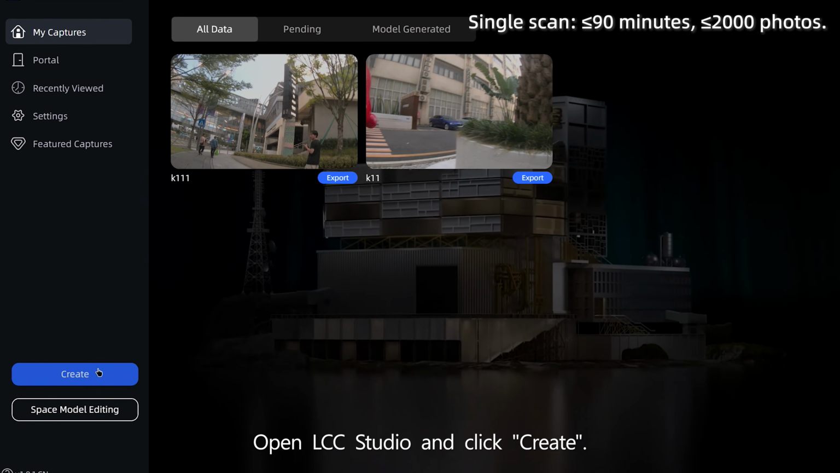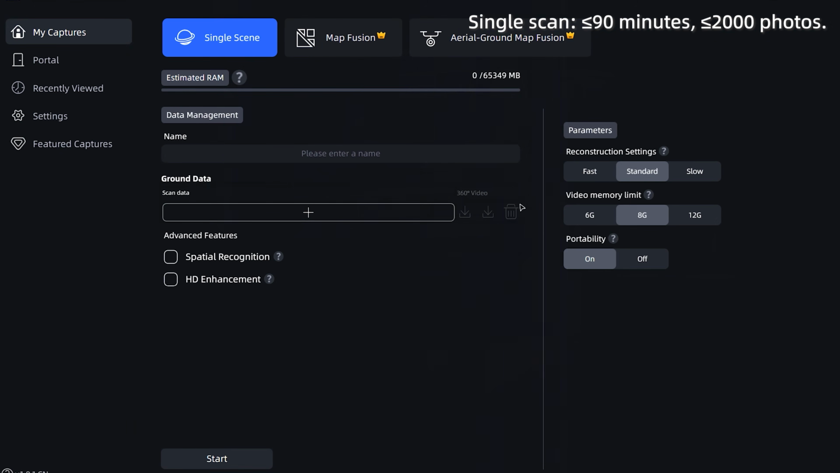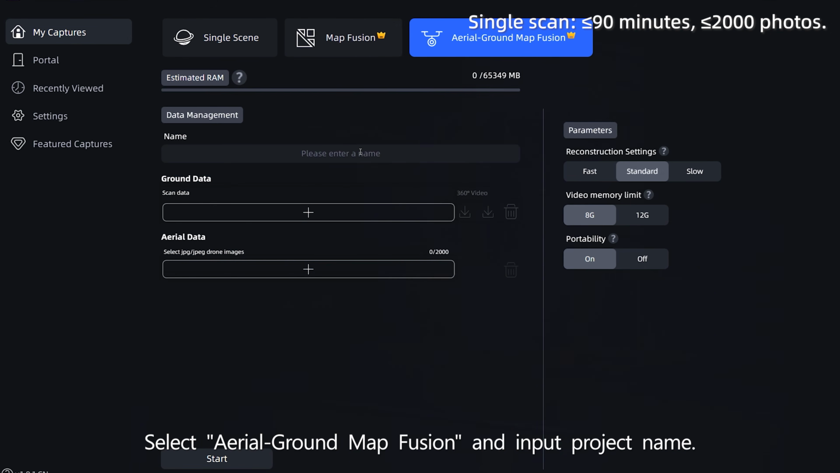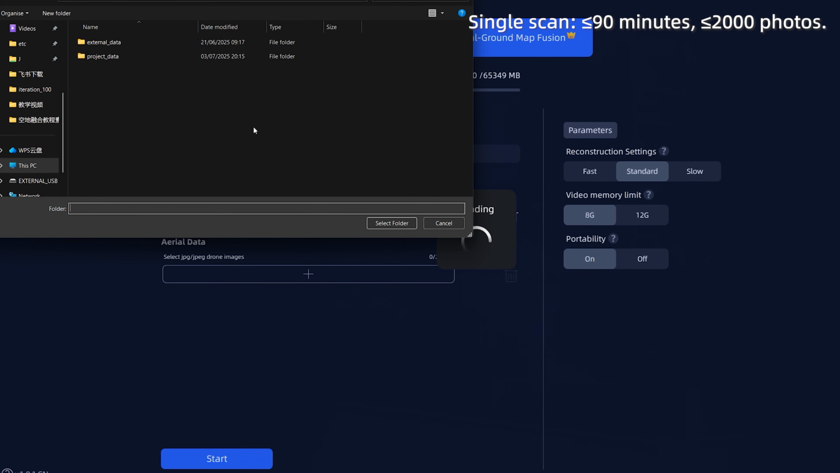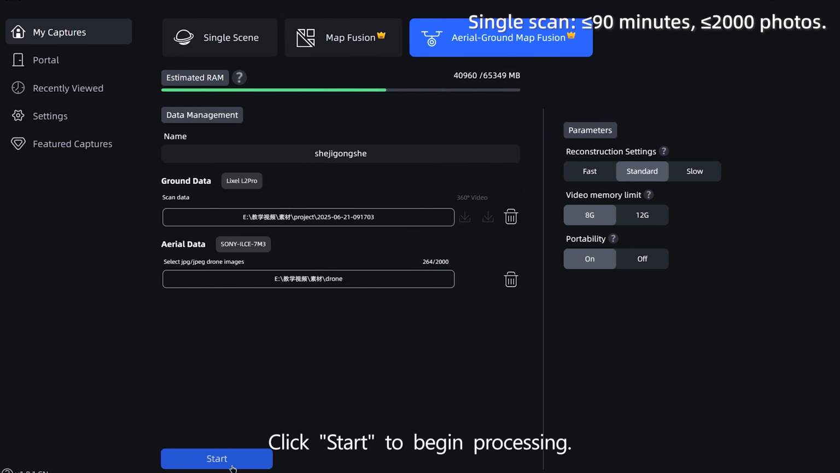Open LCC Studio and click Create. Select Aerial-Ground Map Fusion and input a project name. Import ground data and drone photos. Click Start to begin processing.